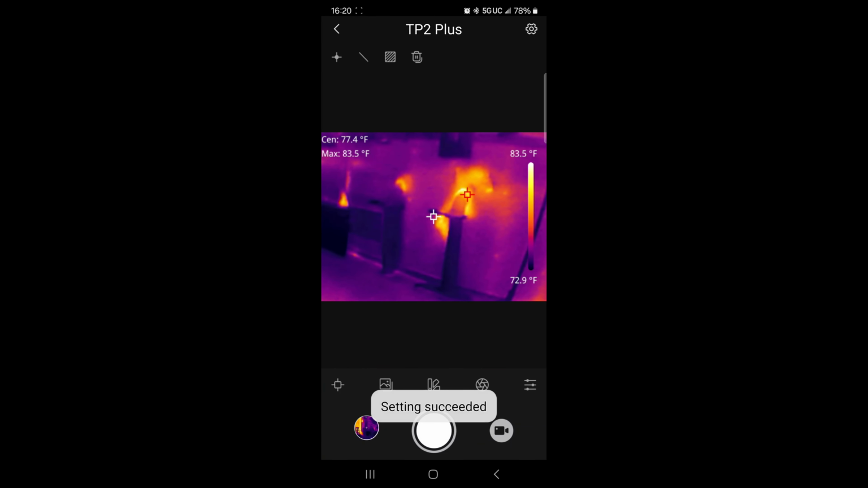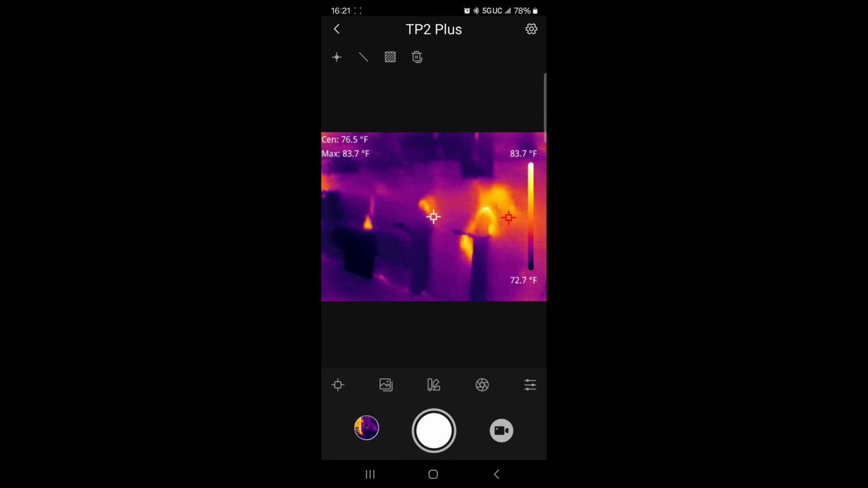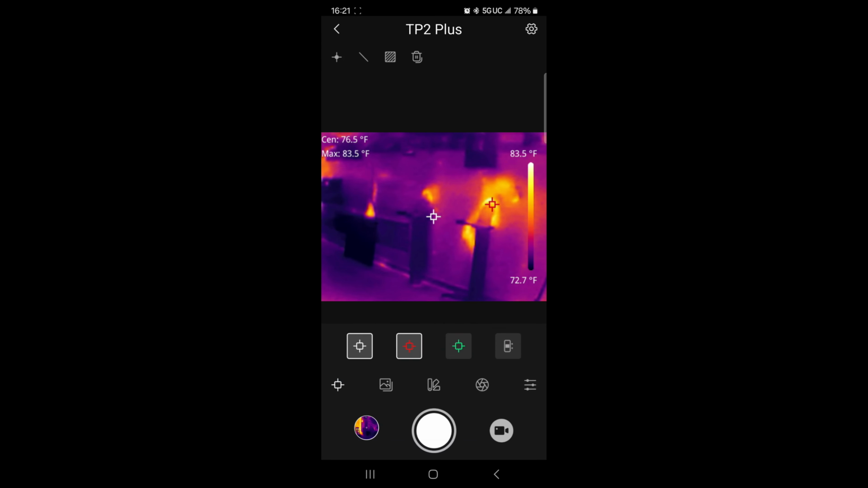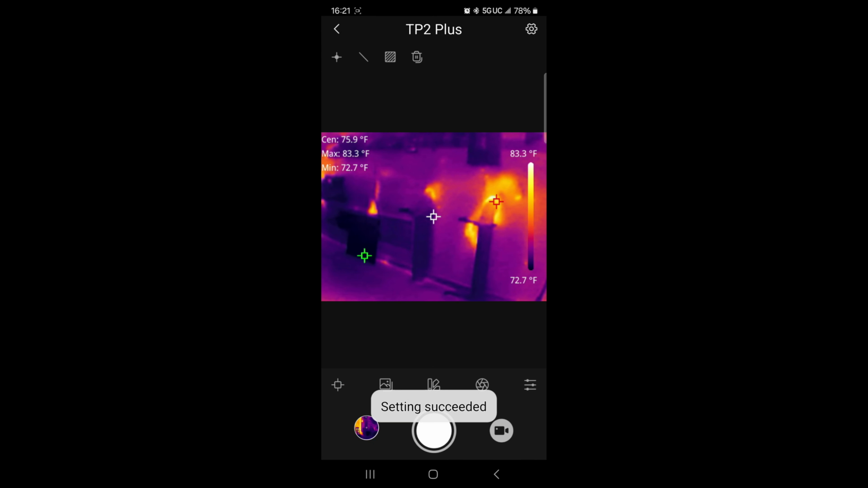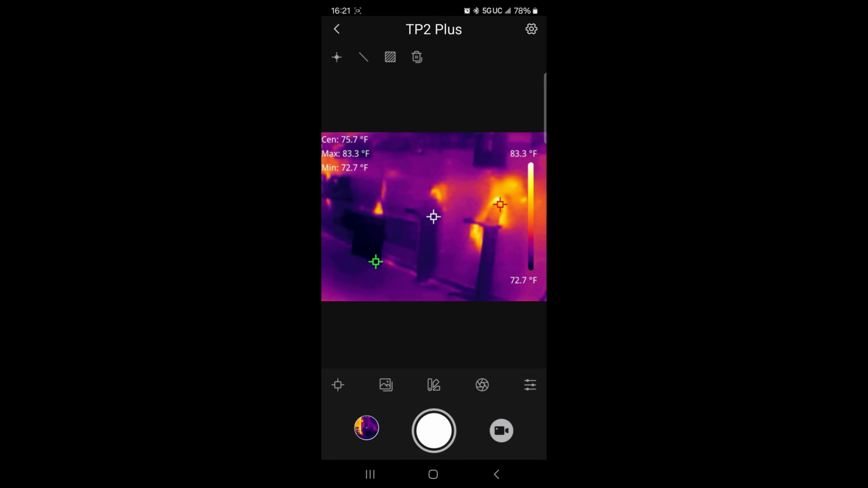I can bring this up and turn on the red one. And as you see, as I move around, that red one is going to keep jumping to the hottest area on the screen. And so wherever that red one is, I'll know that is the hottest area on the screen. I turn on the green one, and that's going to show me the coldest area on the screen. So right now I can hold this in one spot, and I can tell you right over there where the dust collector is going to be about 83 degrees. And where I've got that little metal tray down there, it's about 72, and then where the center is, 75.